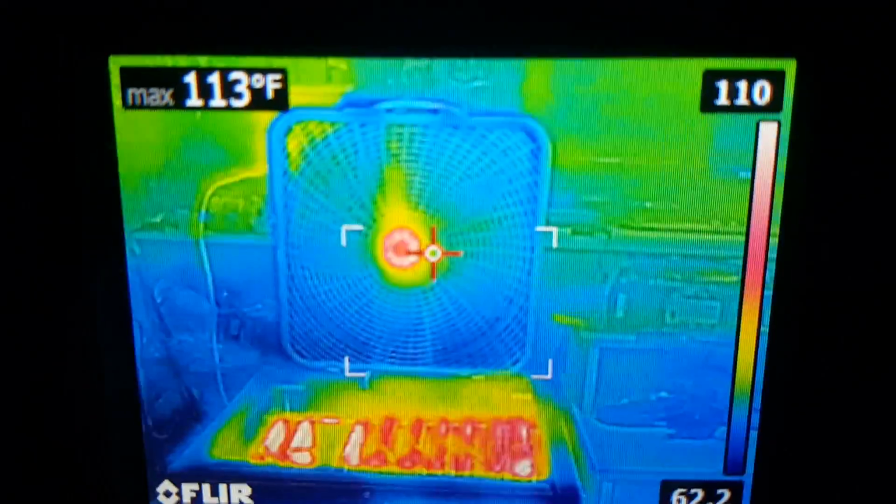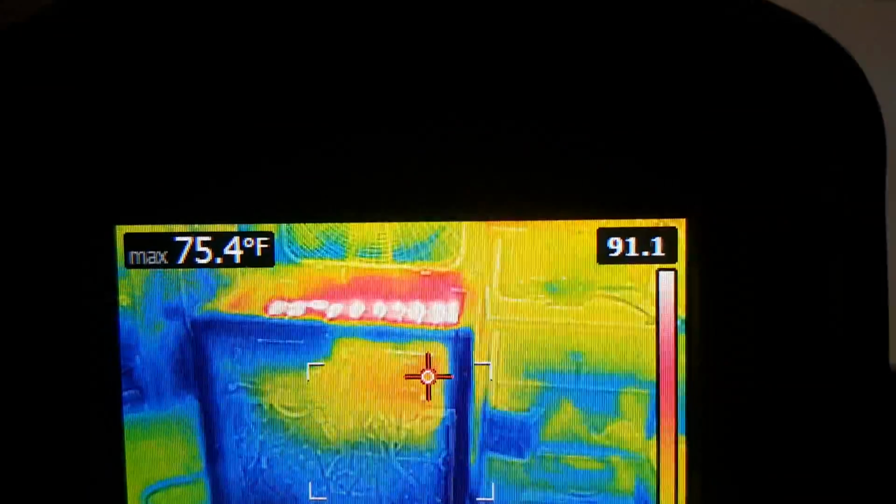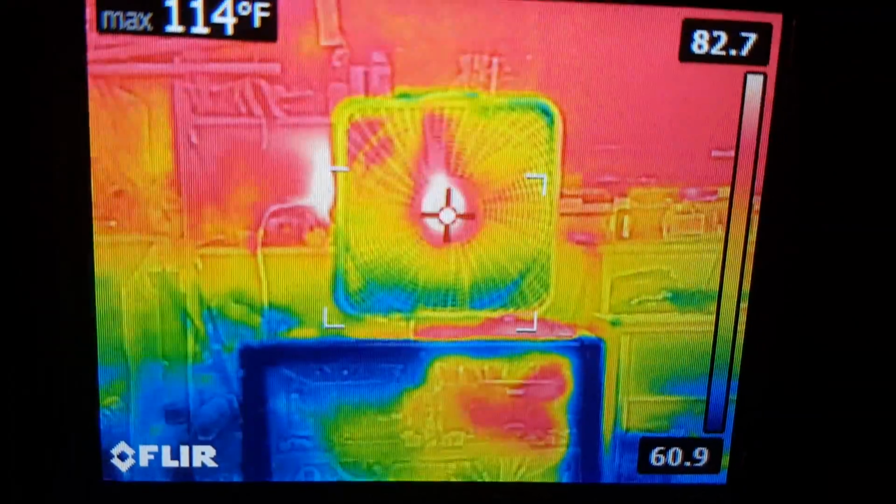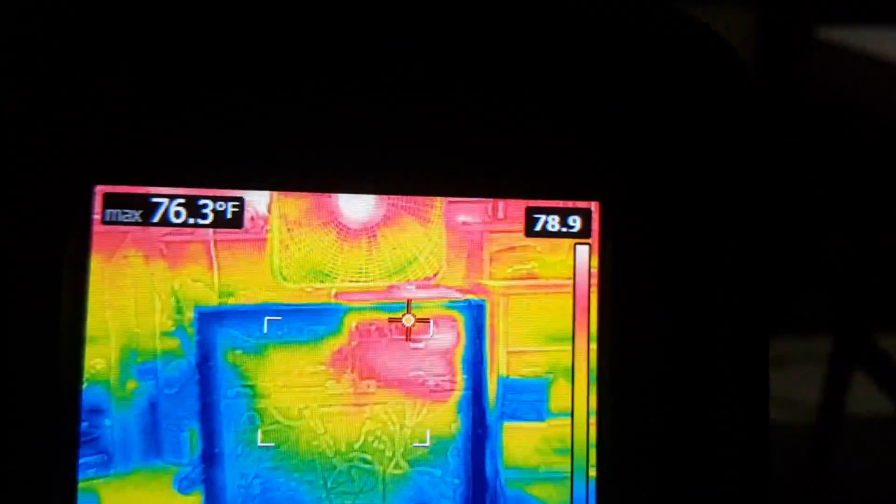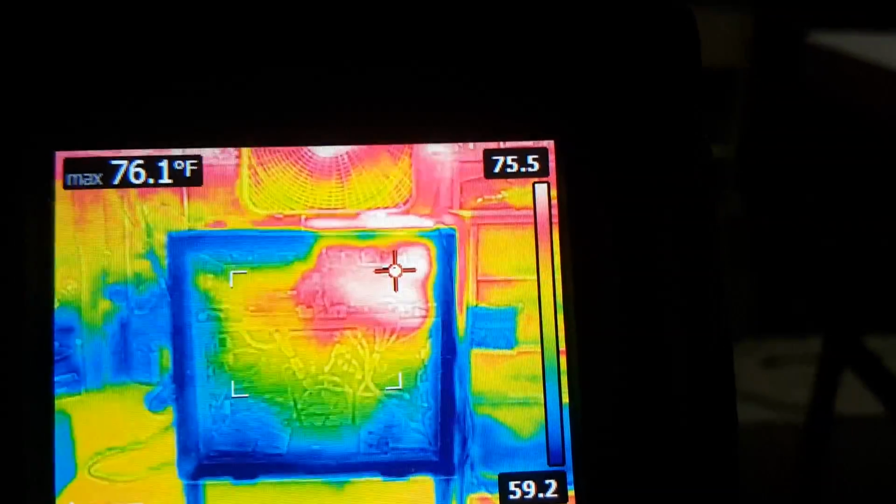Let's go ahead and step back without the fan on and see if we can get an idea of where the heat now is going. So we can see it definitely building up. Yeah, it's definitely getting hotter.